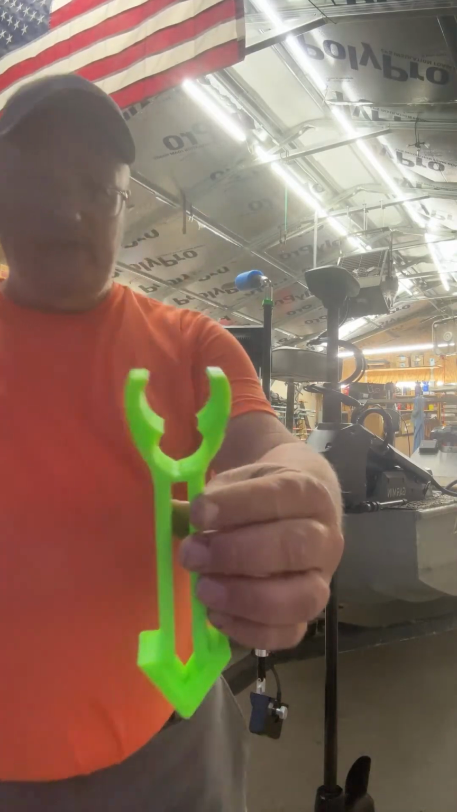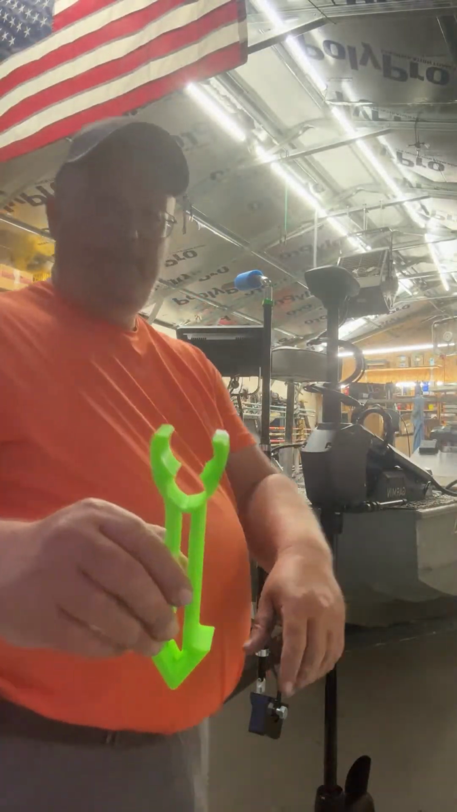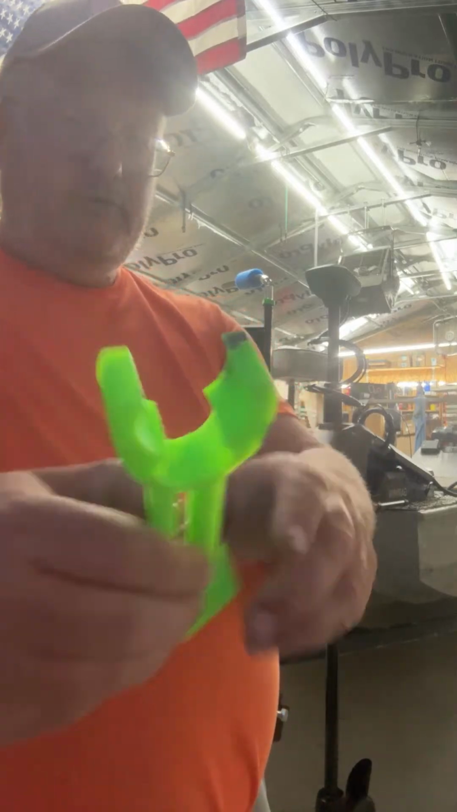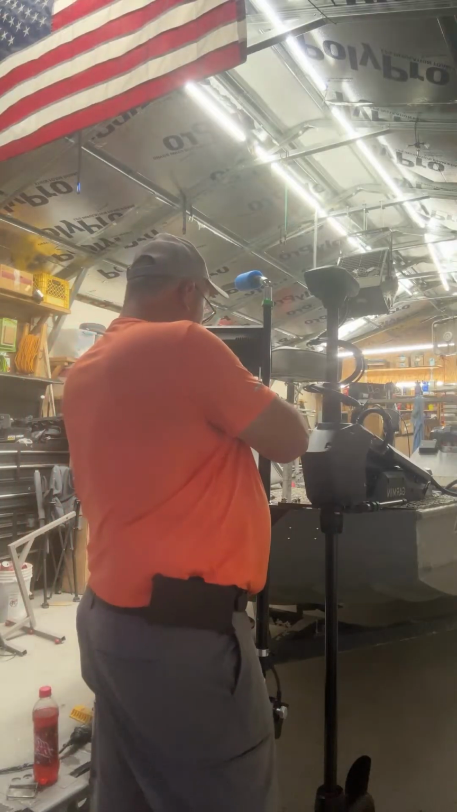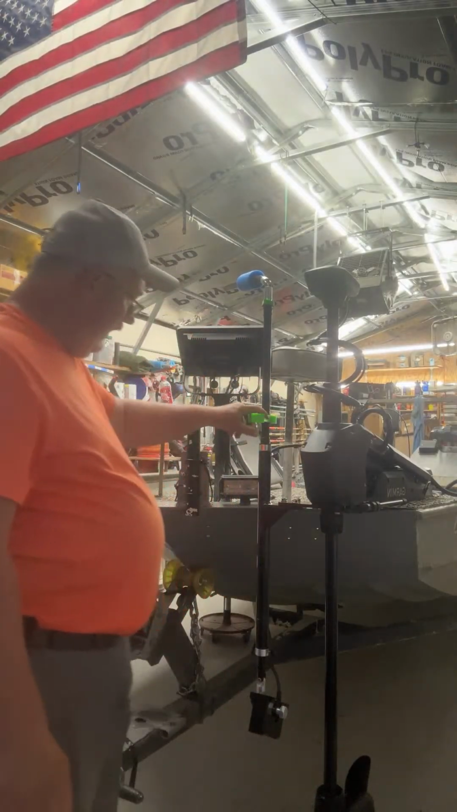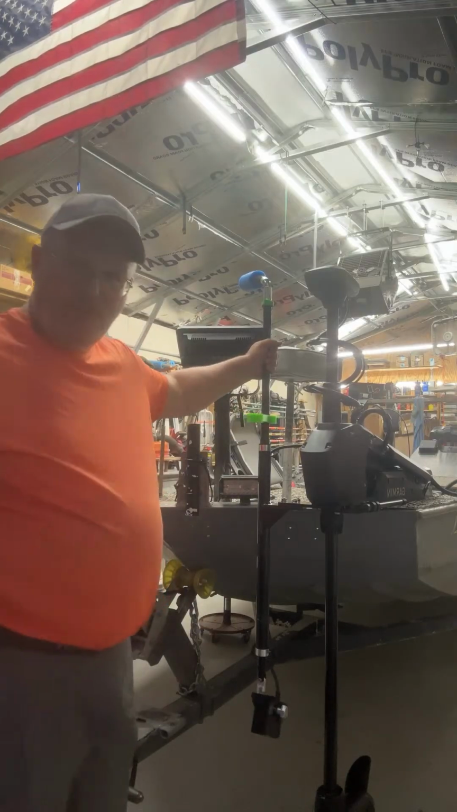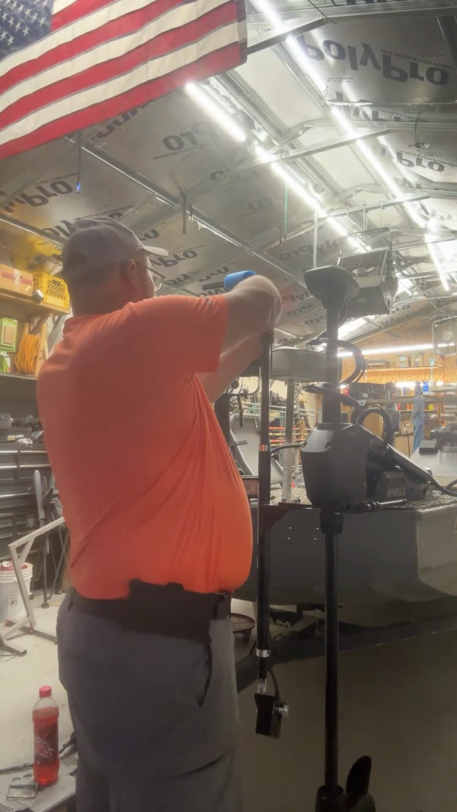But what I did is I took, and this has got a 1-inch pipe on it, I just took a 1-inch Forstner bit and drilled through it, and then it just pinches on. And then I can adjust it to get it square with the world. And I got tape up here so I can put it up here.